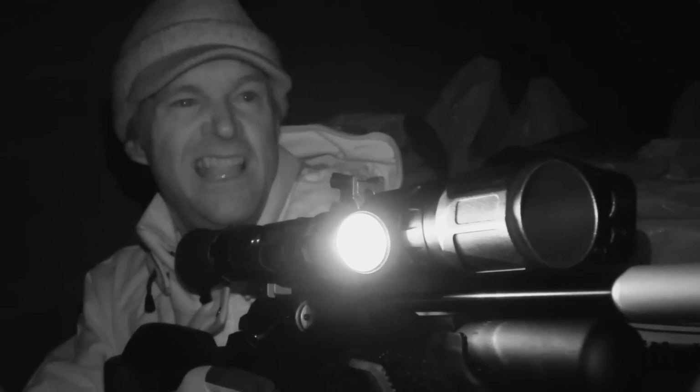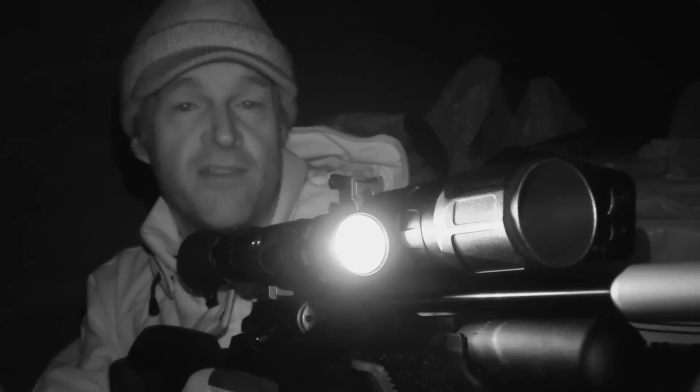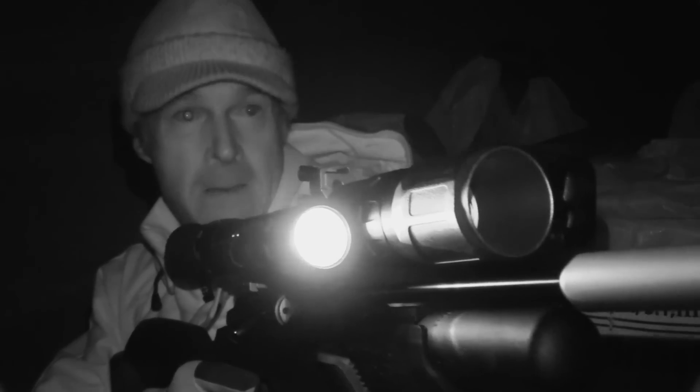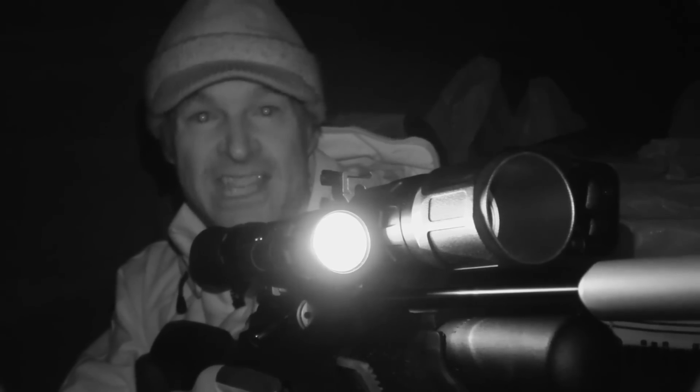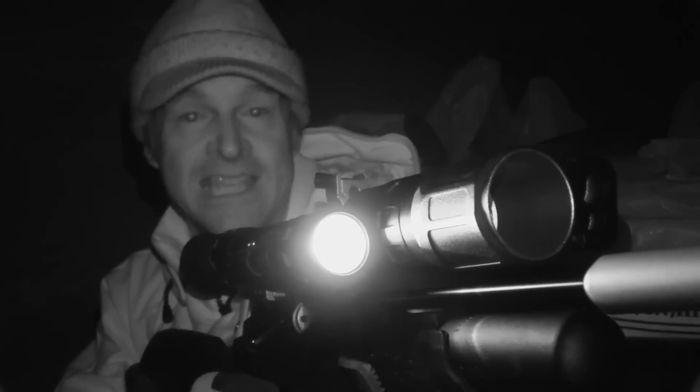Right, it's gone a little bit quiet around the area that was giving me all of the action earlier on, but I'm starting to see a few rats moving around the pallet now, and it's no great surprise as there are a few feed sacks there.